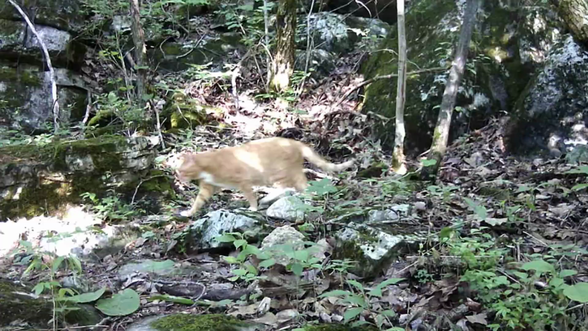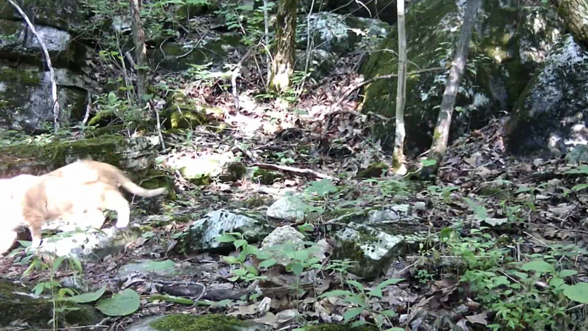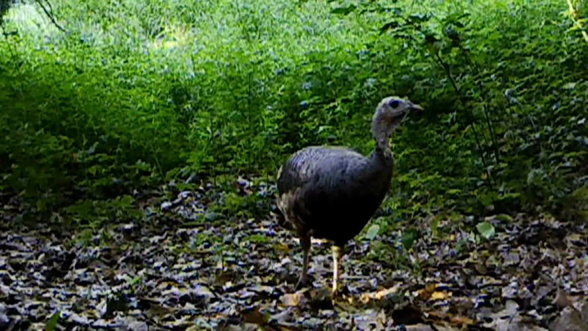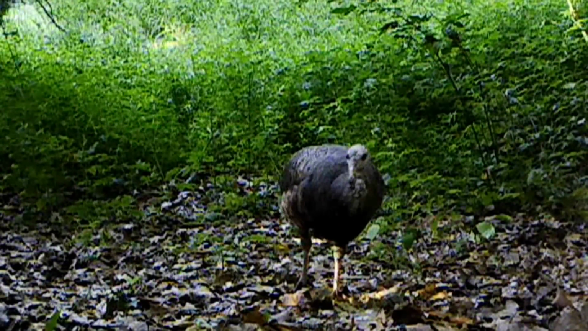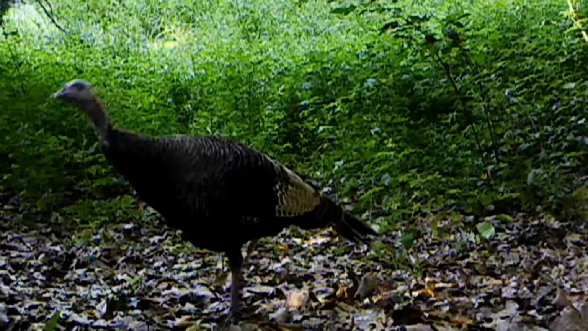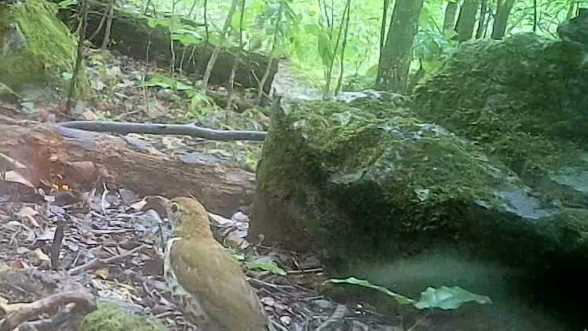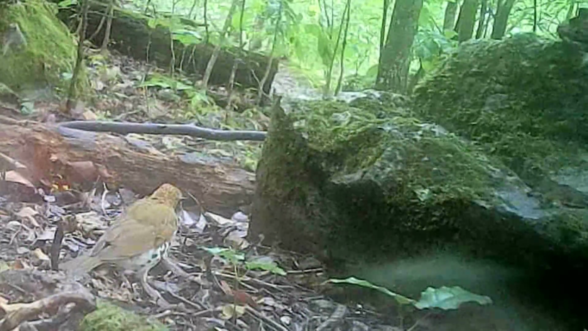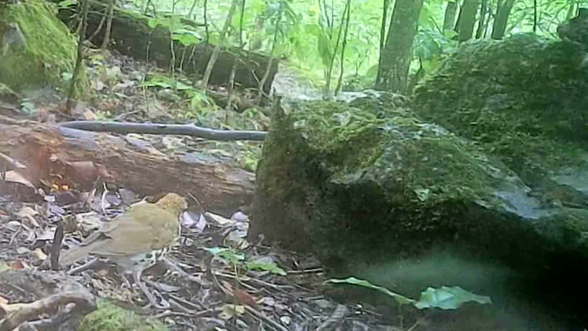And there's old Yaller going down the ridge. He's on the move this morning. Down at the pond, all up in was a turkey. It's so growed up. And there's old Woody, the wood thrush, out doing his thing this morning.